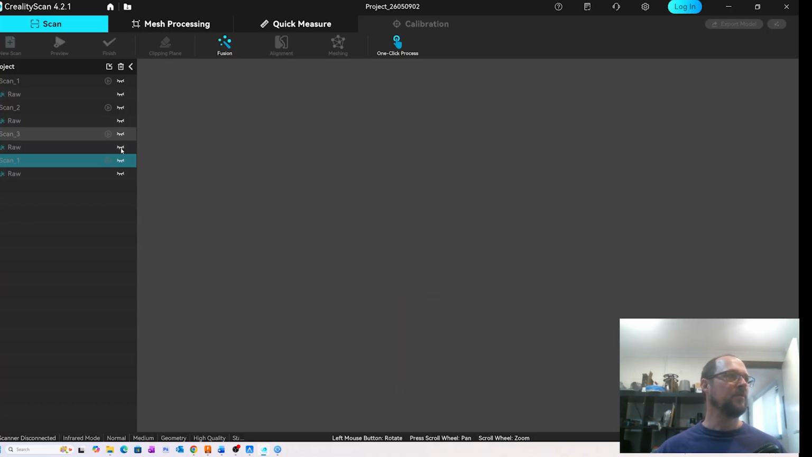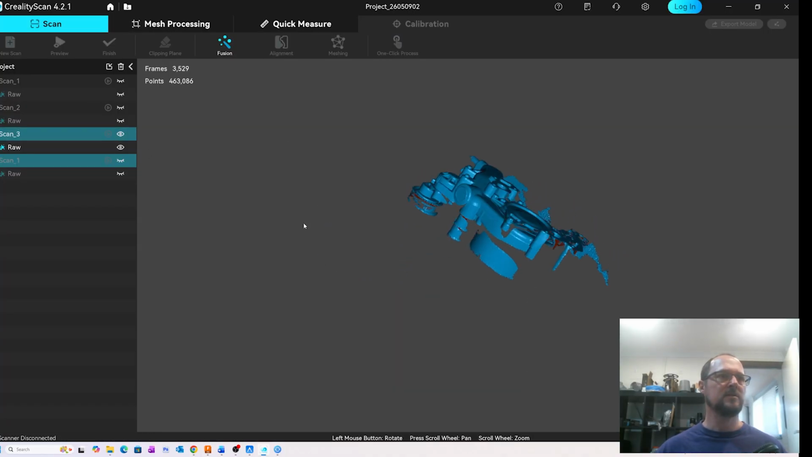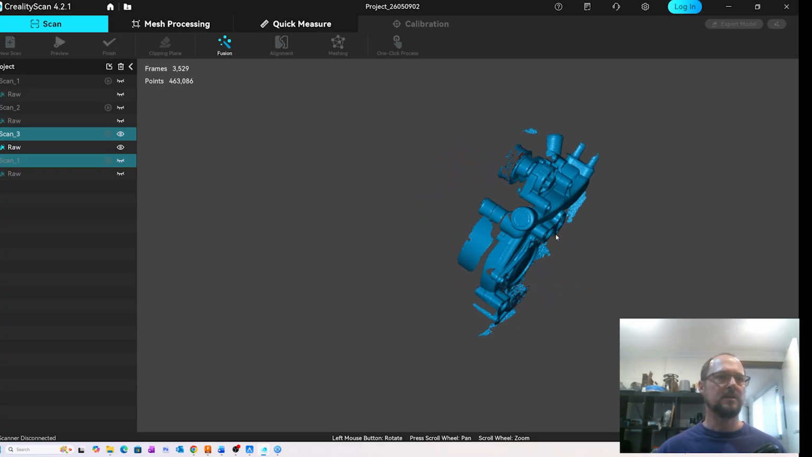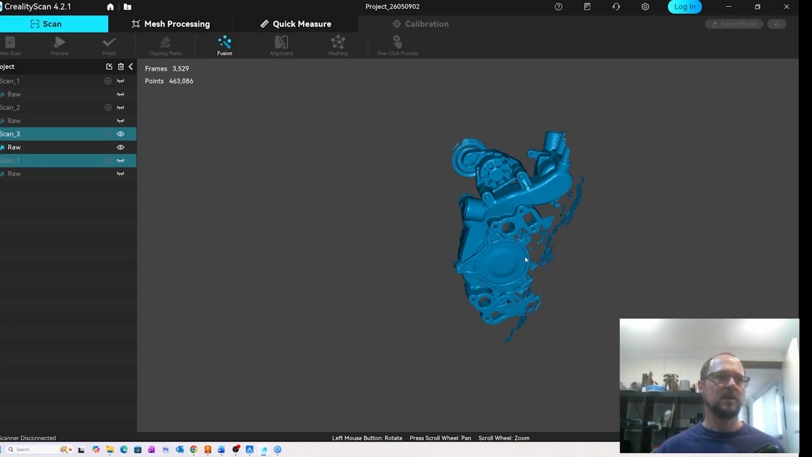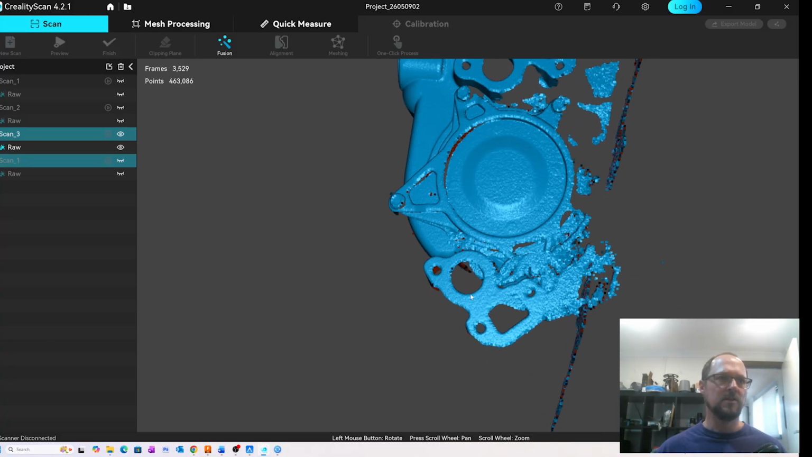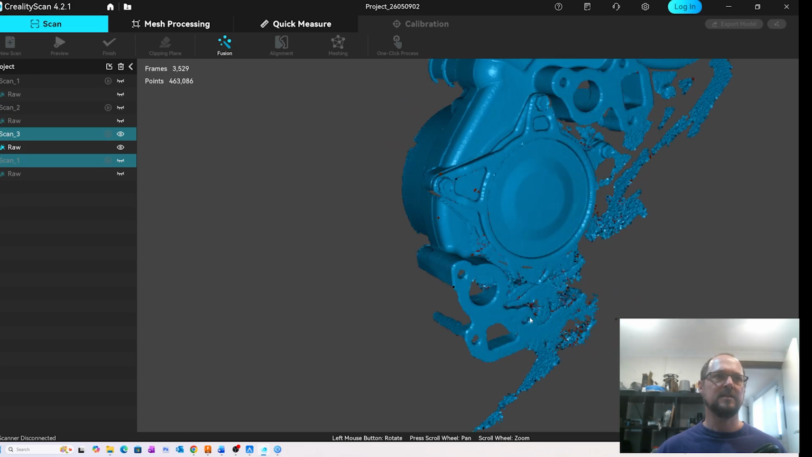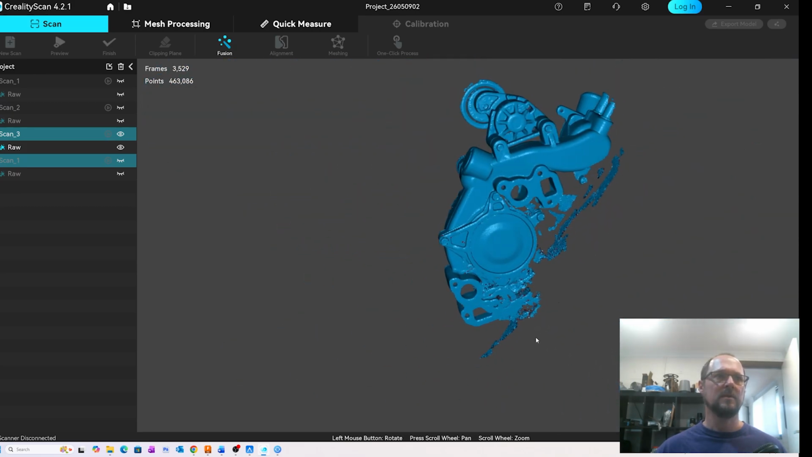So we've got a few scans here that I need to tidy up. I took a few scans of this part just to see what we could get. You can see in this section I lost tracking a bit and had a bit of a mess, so I'm going to have to cut that out and fix it.